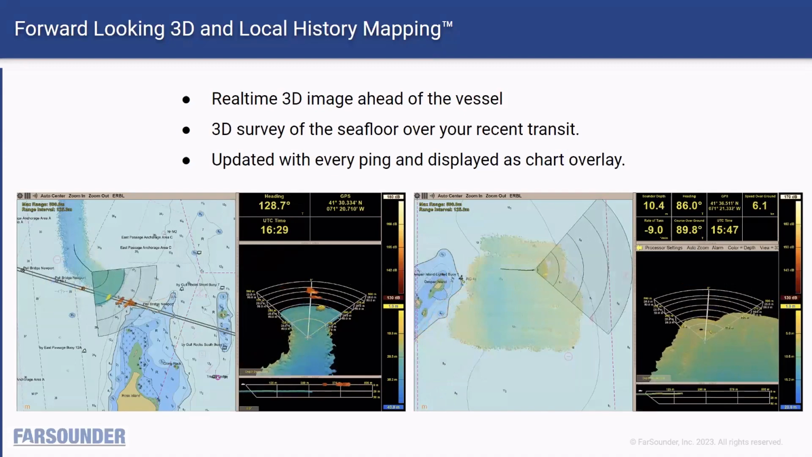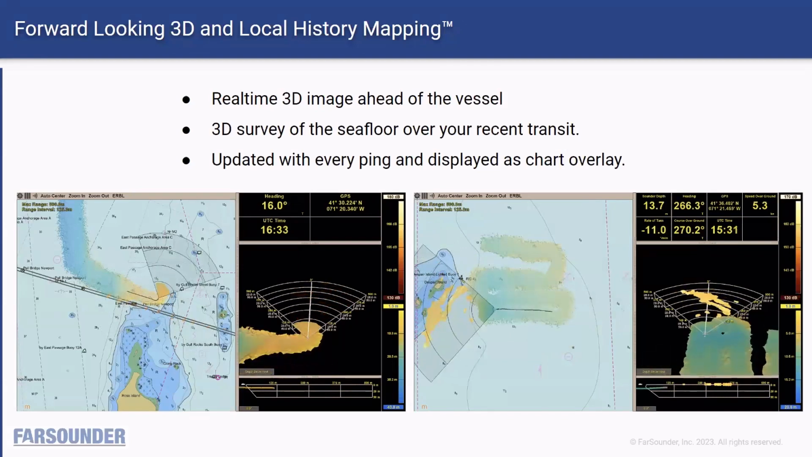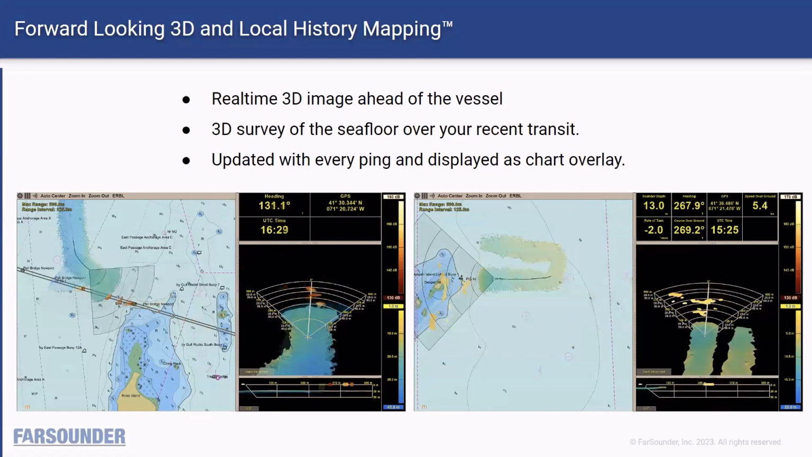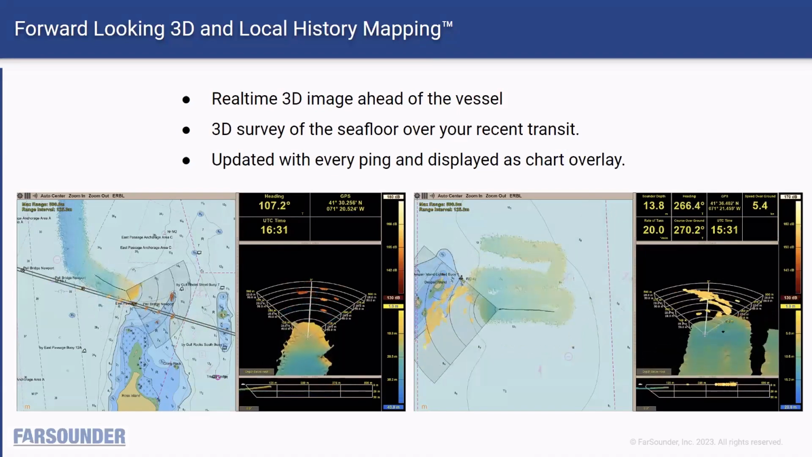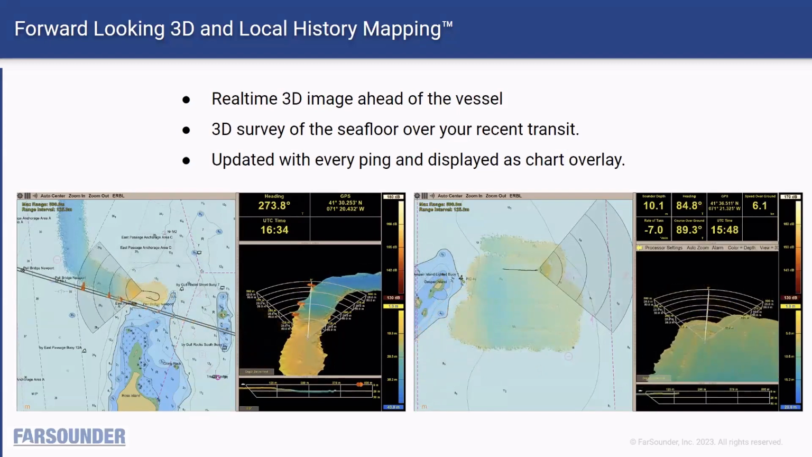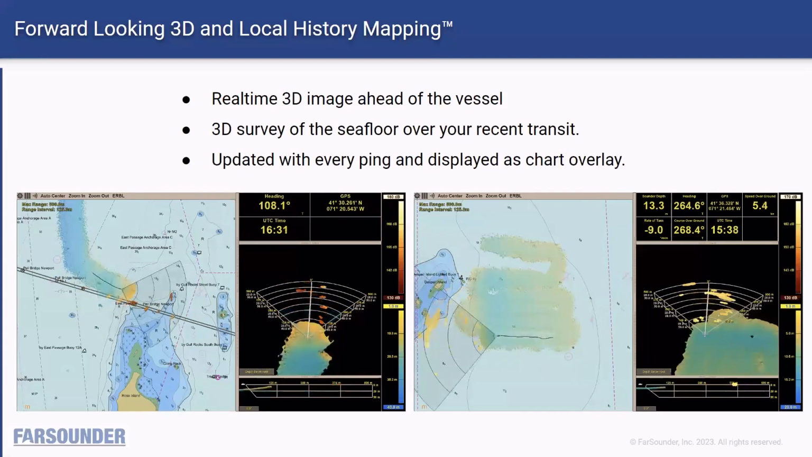We do this in real time with no user interface. There's no manual scrubbing or cleaning. So it's not quite as sophisticated as a full-fledged survey tool like something from QPS. By the way, we do integrate directly into the QPS ecosystem through their software if you do want to use FarSounder sonars in a formal survey. However, our local history mapping capability is really interesting for when a vessel comes back to an area they've been previously. They can now have some sort of an idea of what to expect ahead.